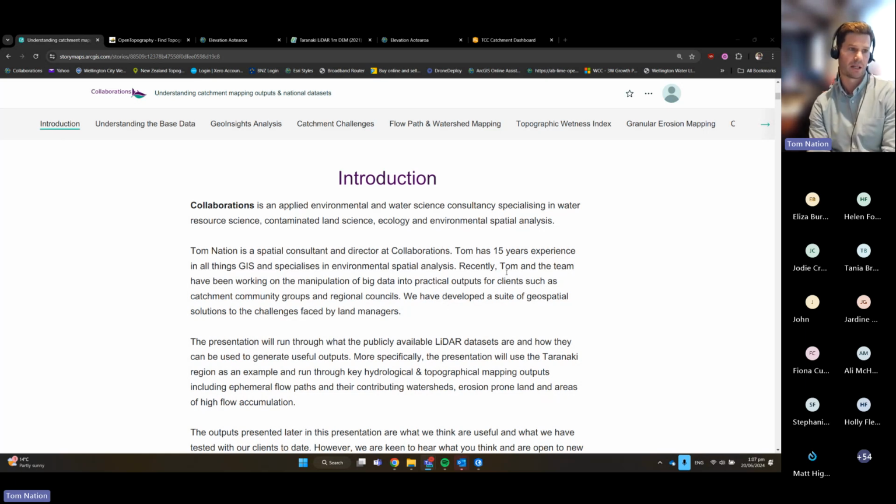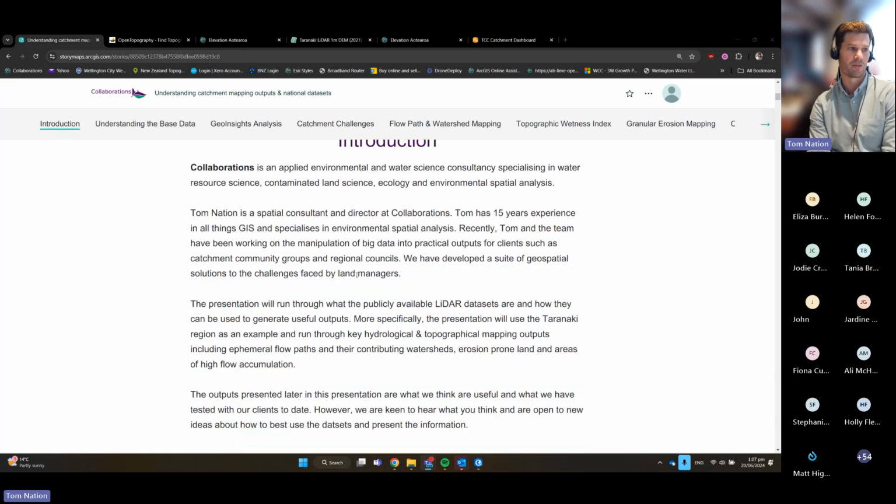And so recently myself and the team have been working on the manipulation of big data, and I'll talk a bit about how big this kind of LiDAR and elevation model information is.